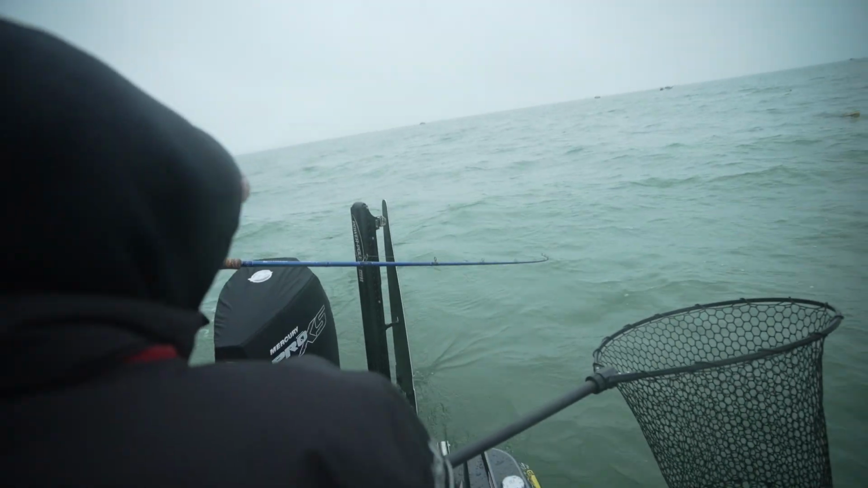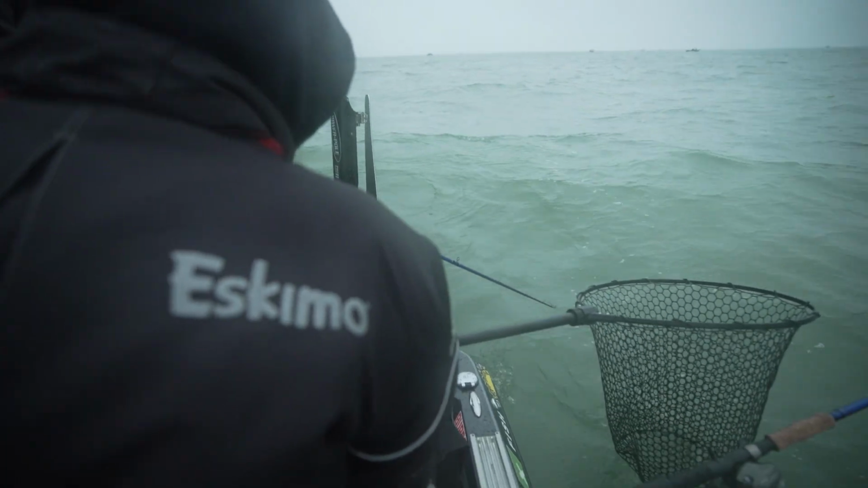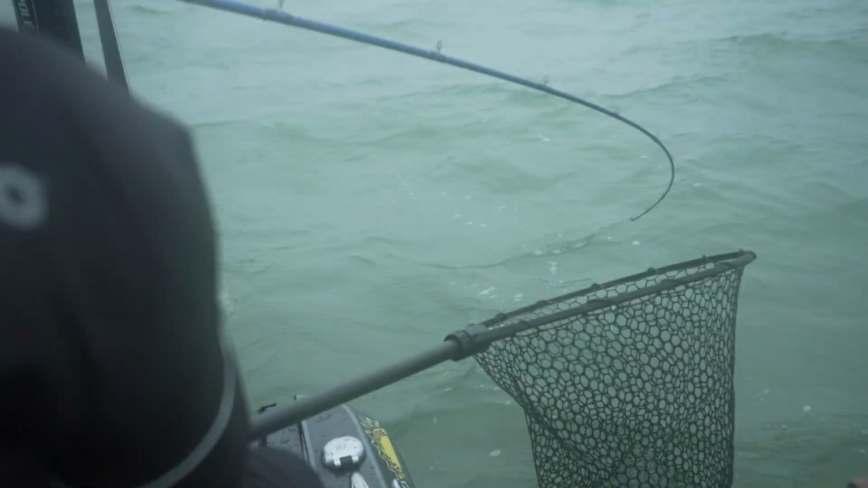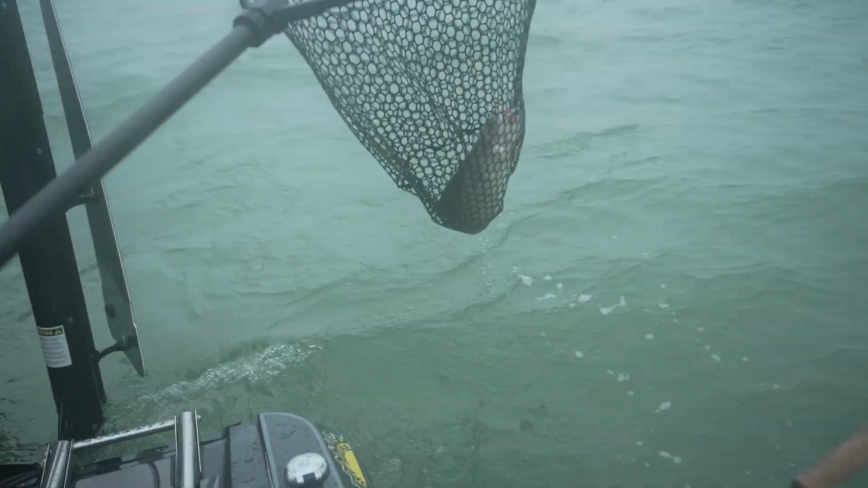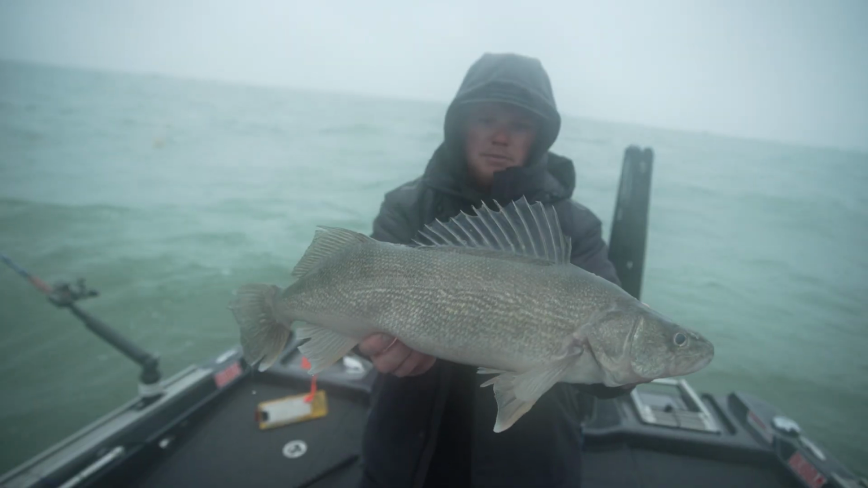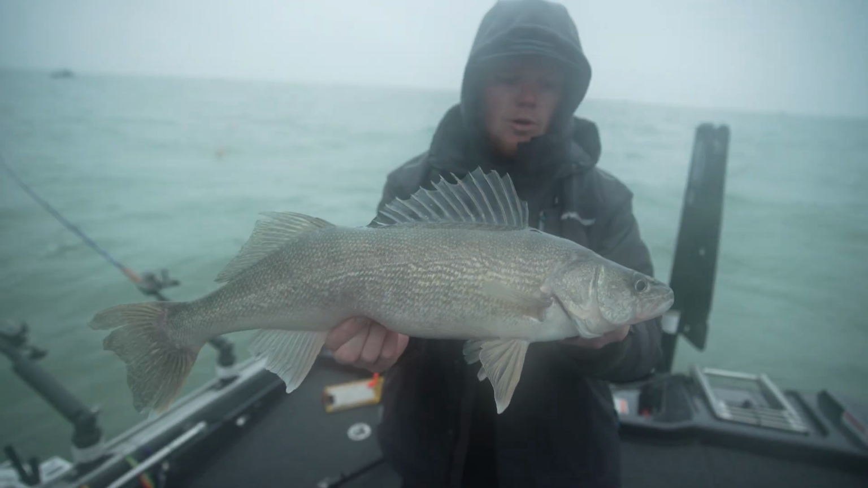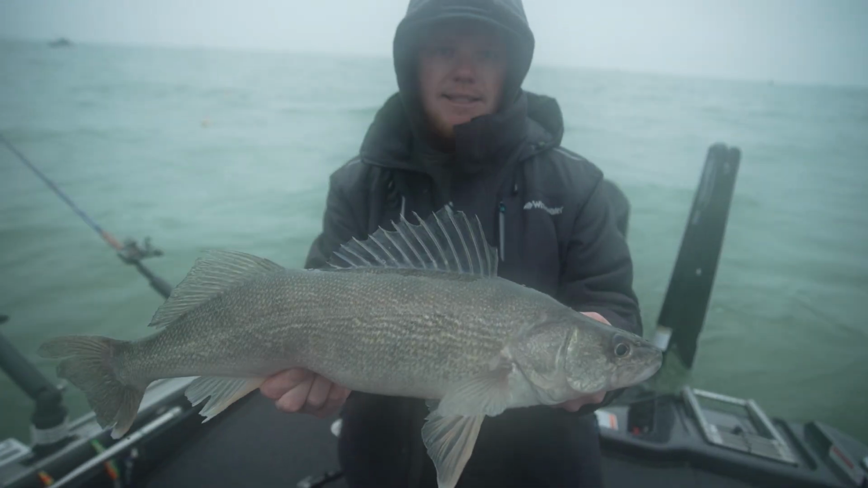It's feeling like the right kind. Not a tank, just another good average eater size. Right in the net. How about that? There we go. Perfect. Lake Erie walleye to throw in a live well, take home, feast on. These fish are growing extremely fast out here.